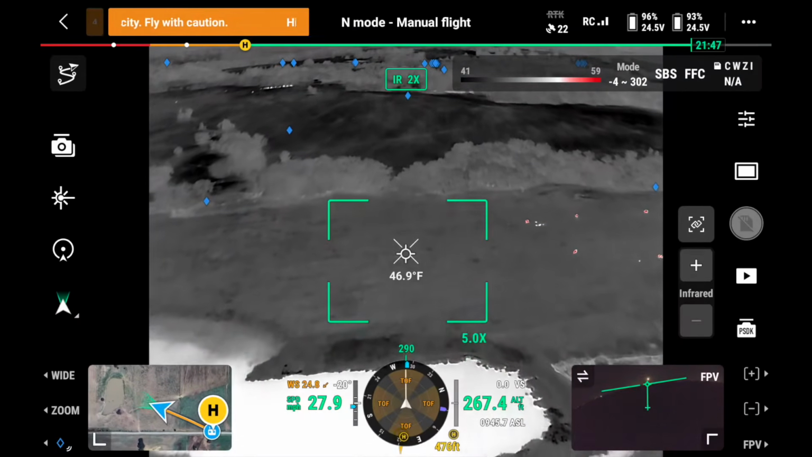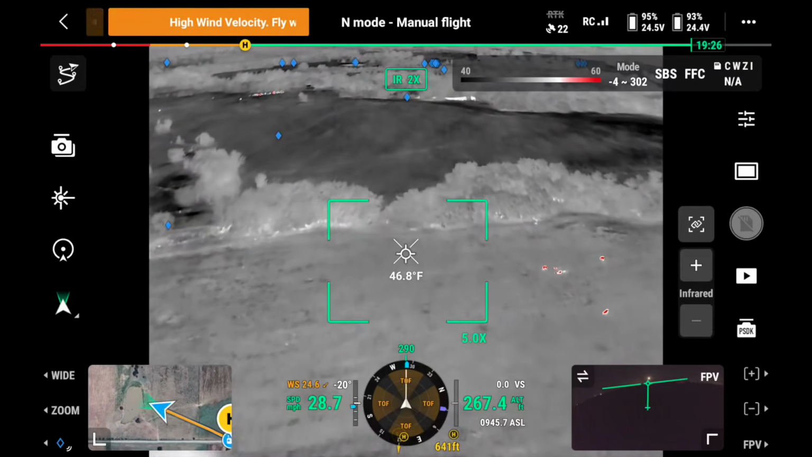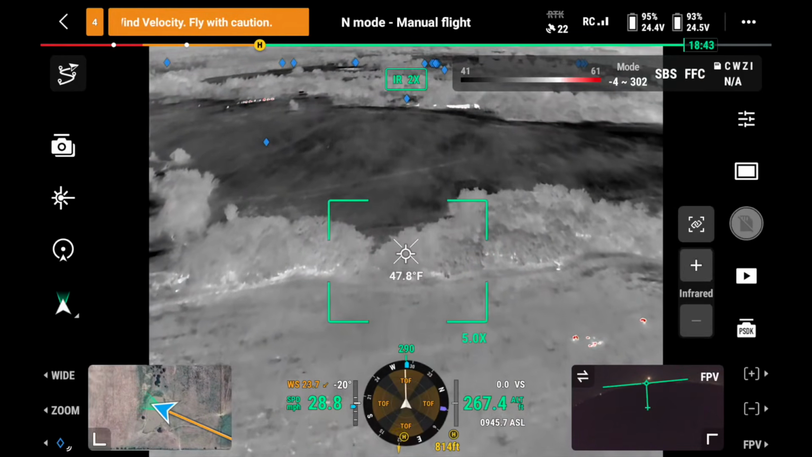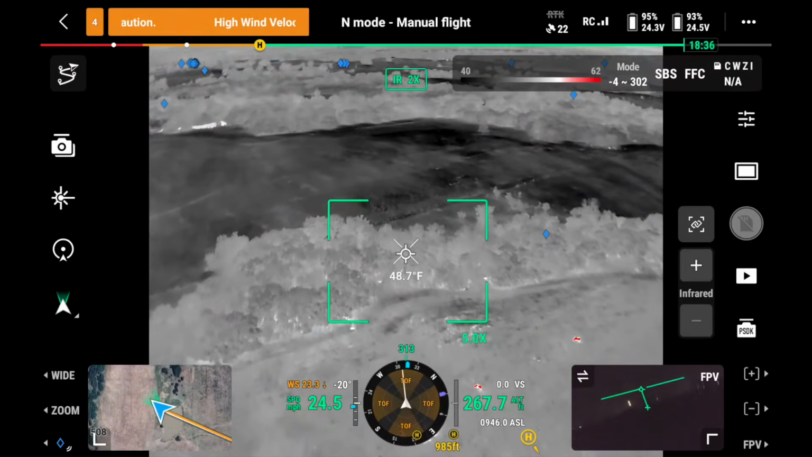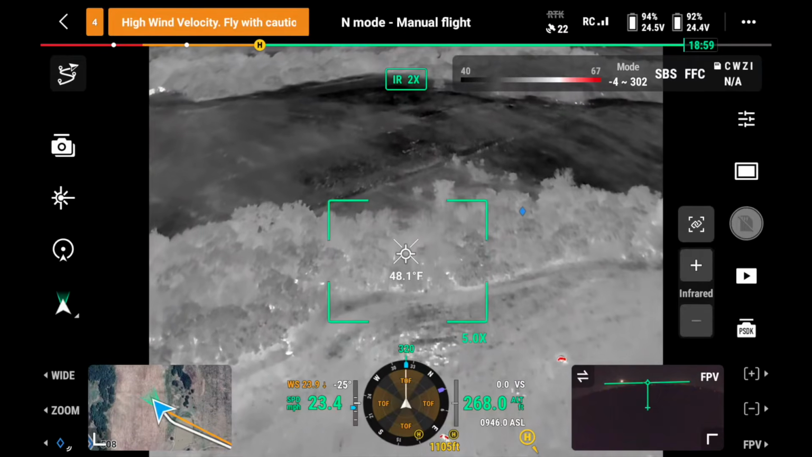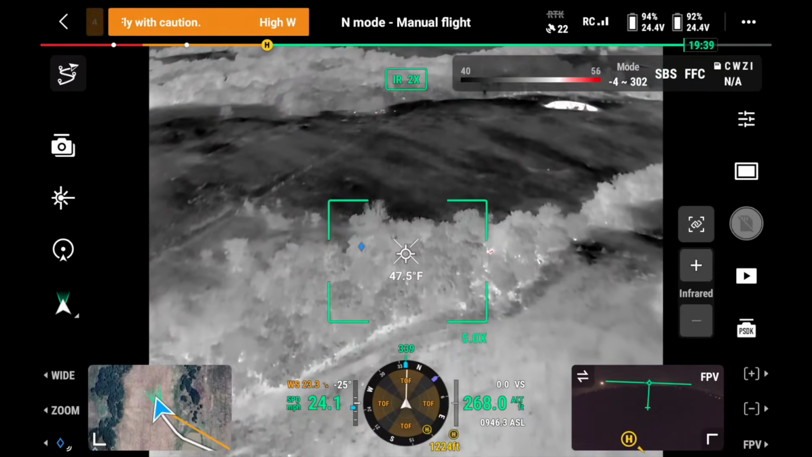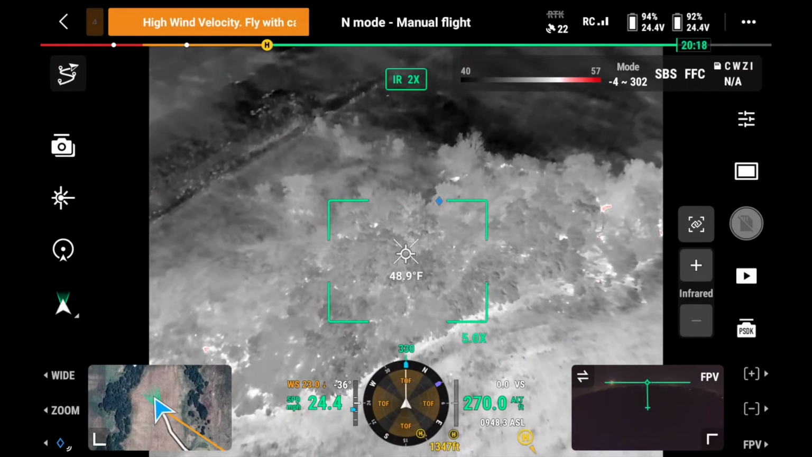Alright guys, so we found these pigs, the last set, and we just repositioned, drove a mile and a half over here, and I got the drone in the air and we're seeing if we can't relocate them. They are along that creek right here. I think that's a creek. They're in this cove. So, I don't know. See him? Maybe.